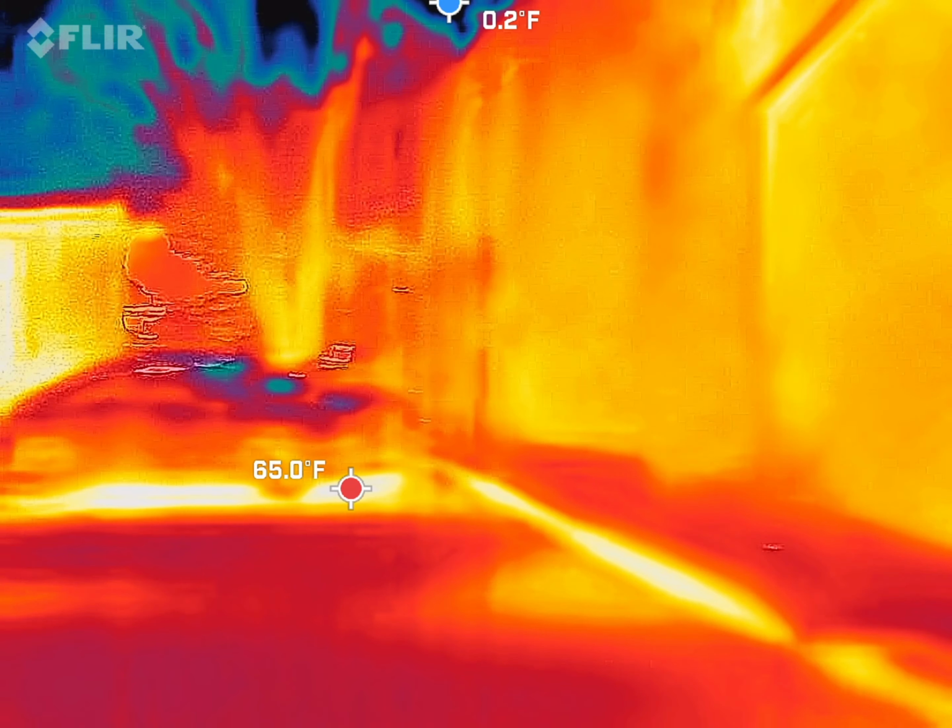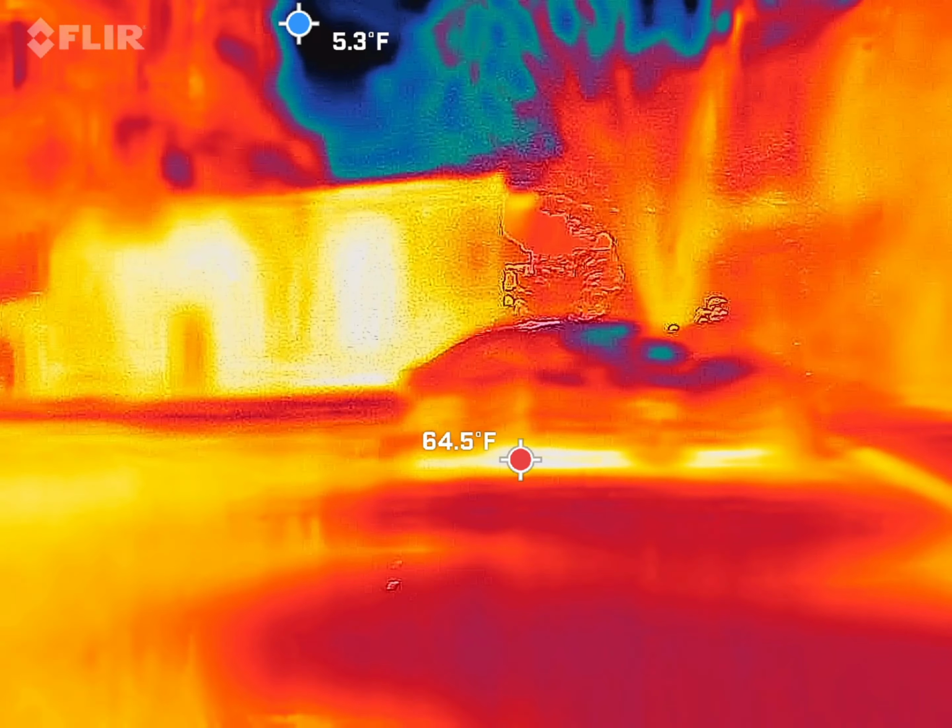EMF meters, we'll talk about those once we start getting some numbers out of the two moms. Let's talk about cameras, because Everett, it looks like you're going to be the only one operating cameras.